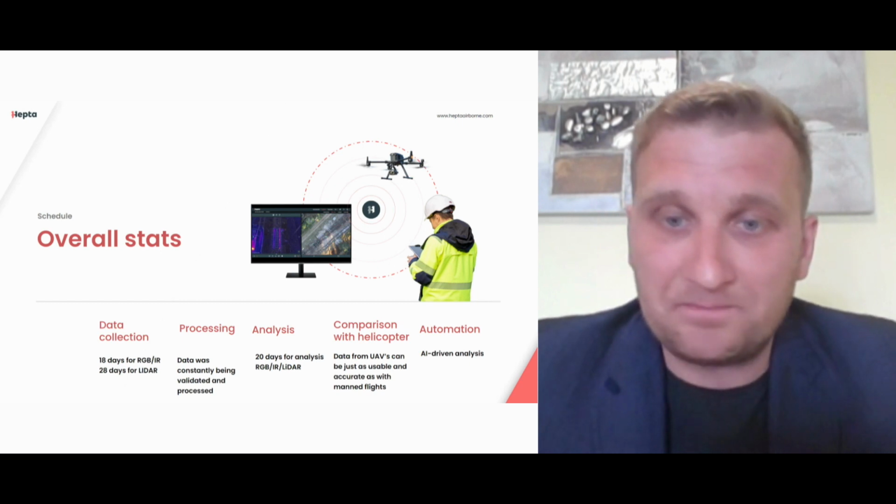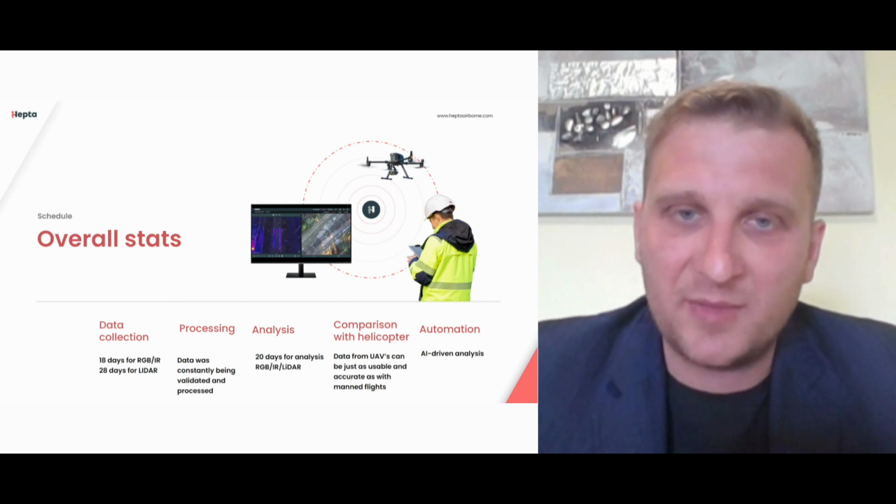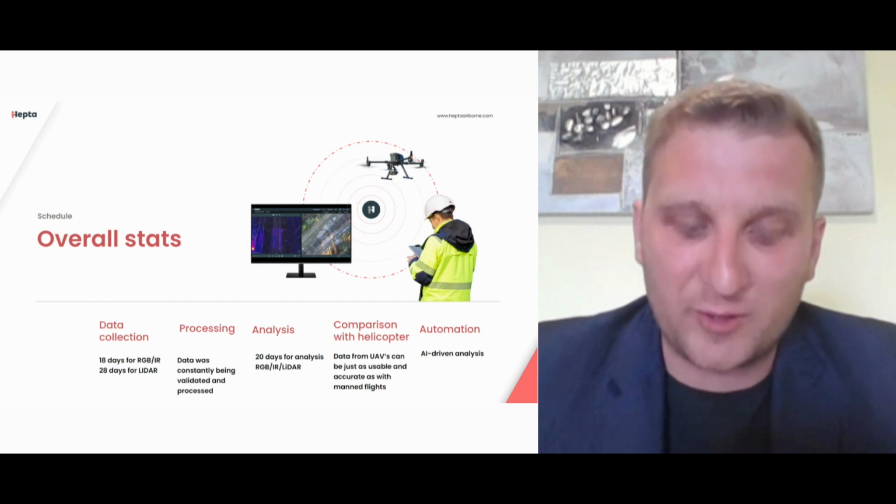And our data was compared to the one collected by a manned helicopter, and the differences were almost none. At first, we needed to adjust our algorithms a little bit to present the vegetation overview a little bit more clearly.